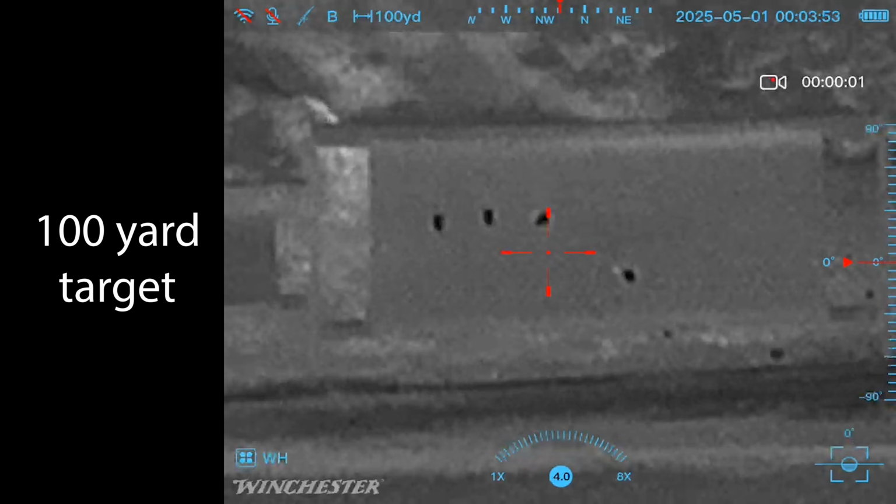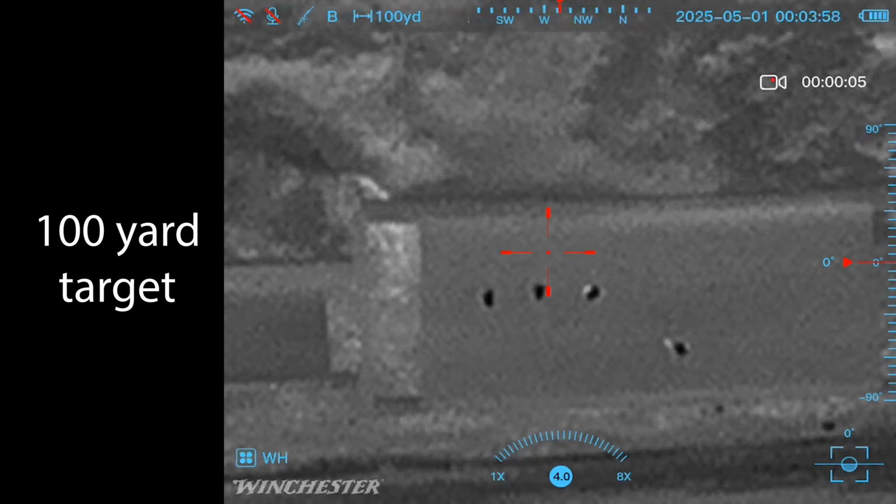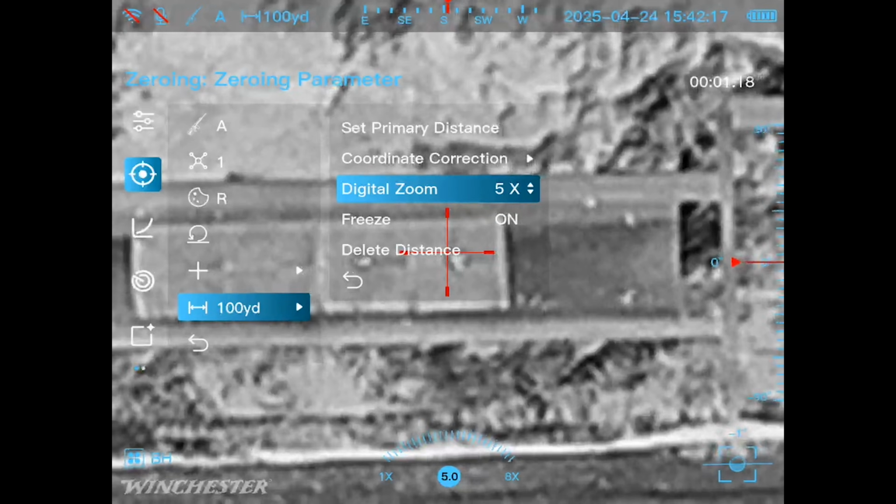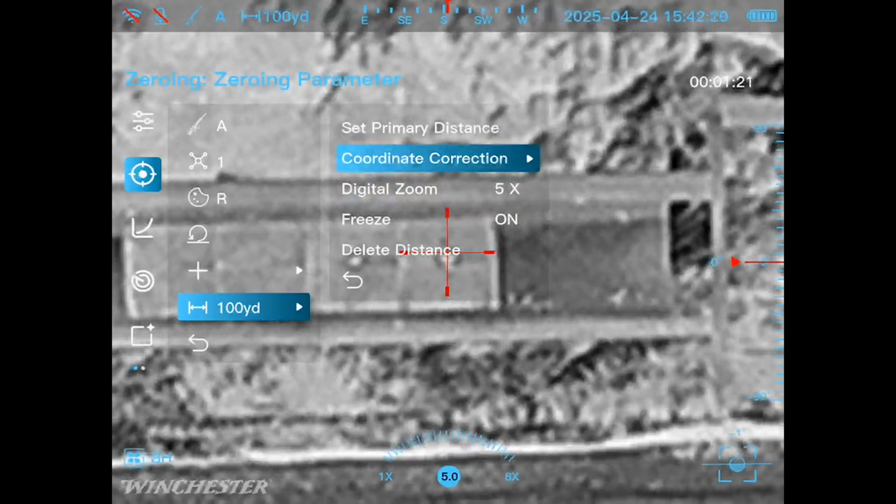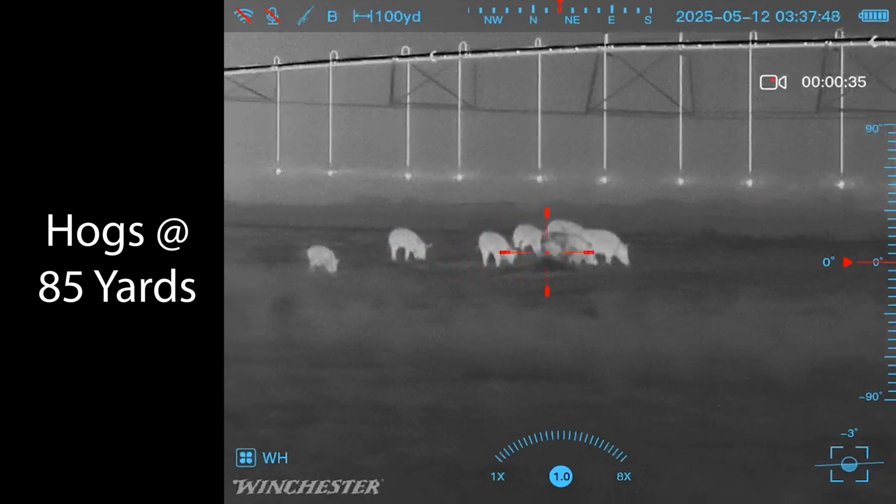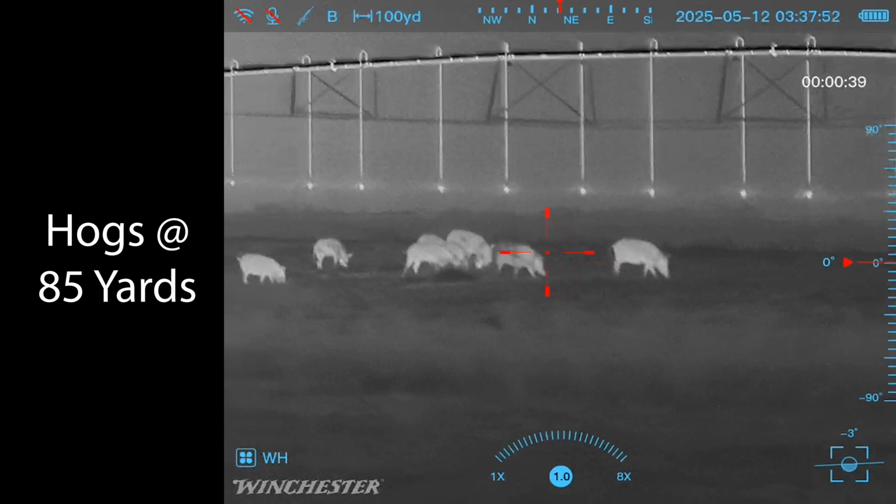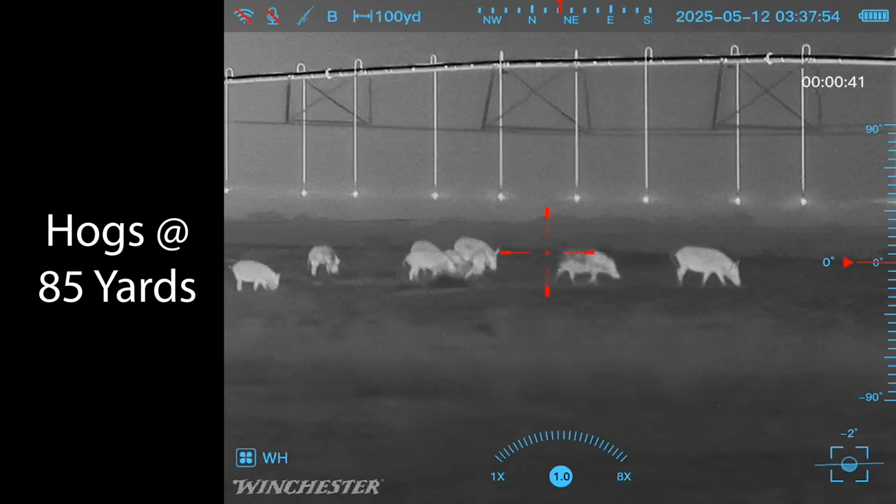I just simply aim at a leftover piece of paper on the backstop, I shoot into the backstop, I see where that heat signature is, and line up my reticle, and I'm effectively perfectly zeroed as long as that shot wasn't skewed or pulled. And like I said, this thing went on a lot of hunts. It was very successful. It did the job. I really don't have any complaints.